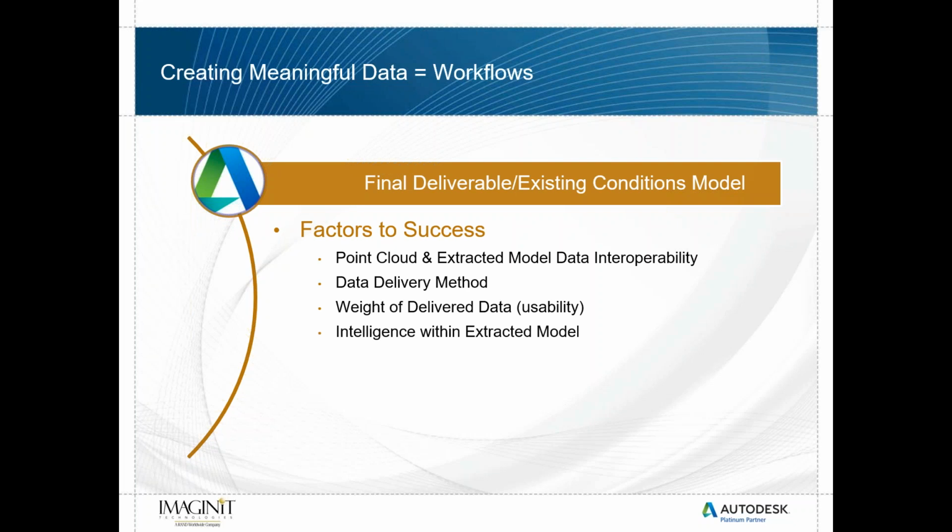Intelligence within the extracted model. If I'm getting just a representation of an object instead of an actual Revit pipe, then that's not going to be useful to me. I want an intelligent model, having become an actual Revit pipe or Revit wall. All right, continued data access during project scope creep, design validation.